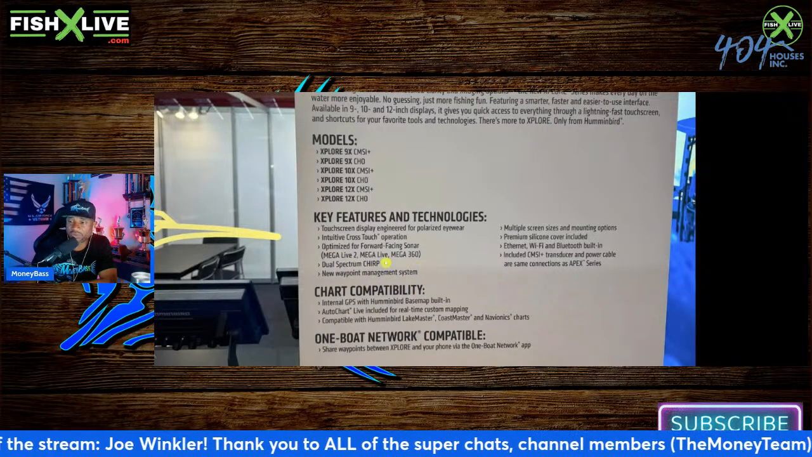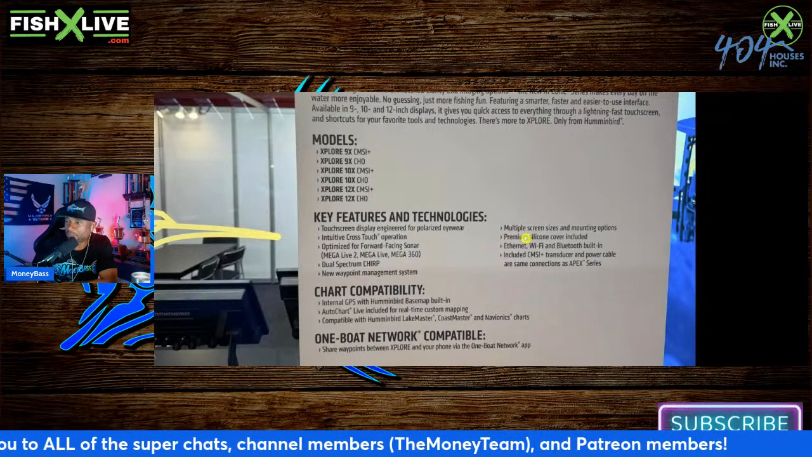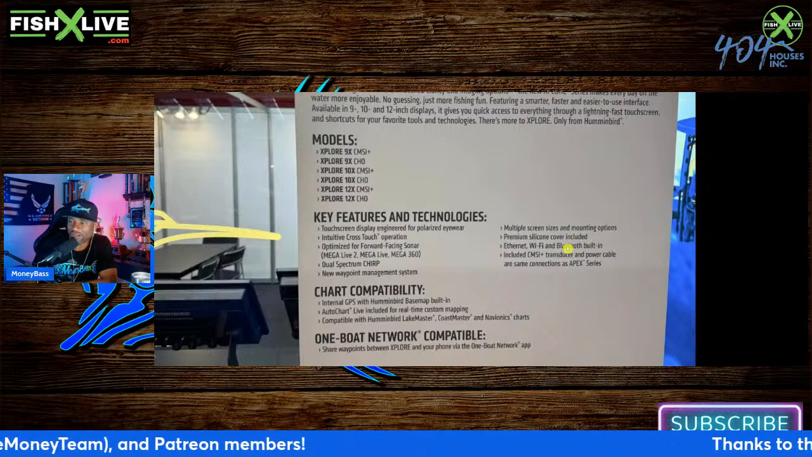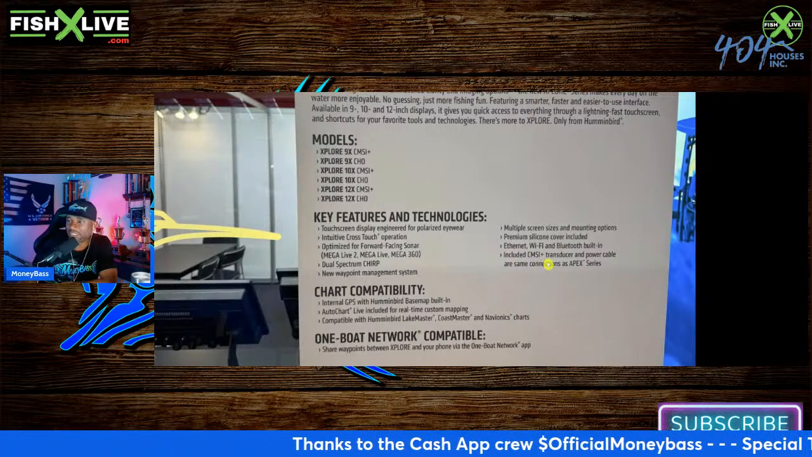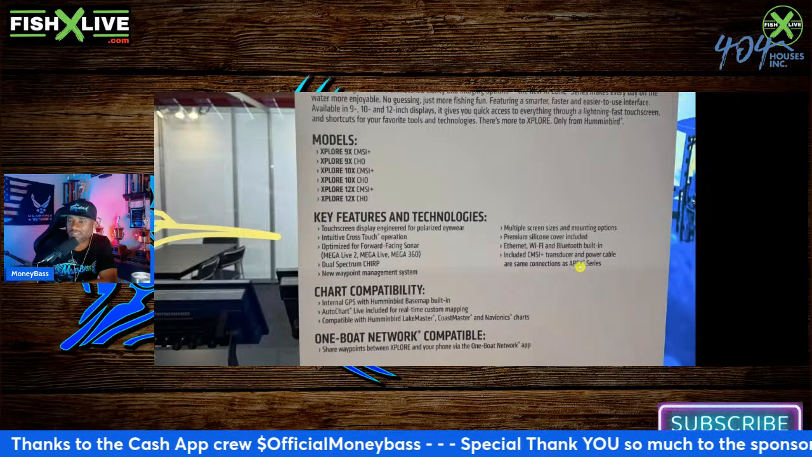Now that would be kind of interesting. I'd be interested in finding out a little bit more about that. And let's see, multiple screen sizes and mounting options. Premium silicone cover included. All right, so we pretty much get those now. Ethernet, Wi-Fi, and Bluetooth built in. Included CMSI Plus transducer and power cable are same connections as Apex series.